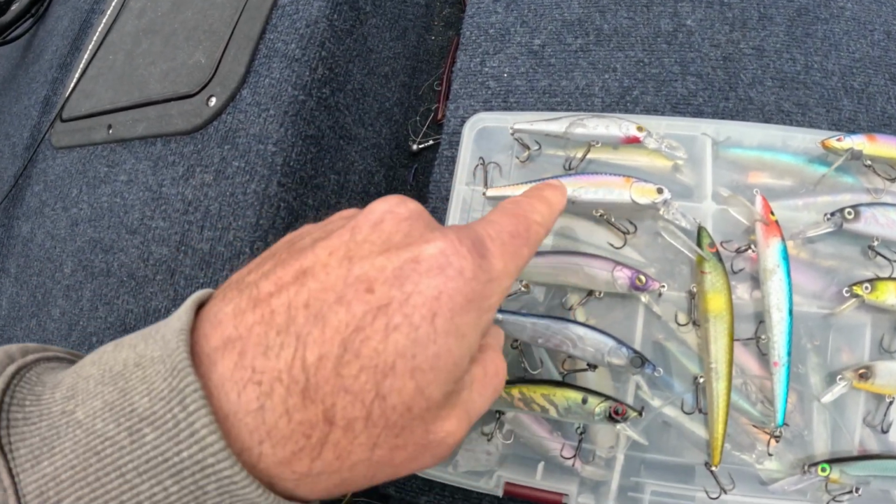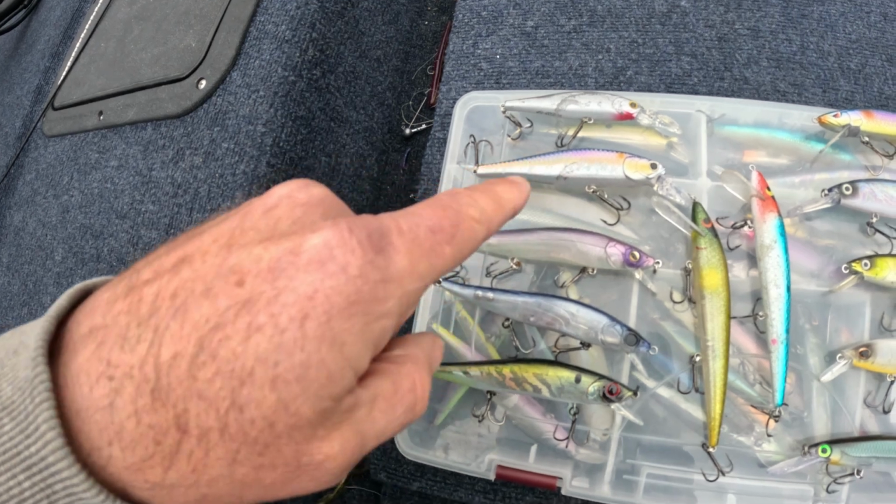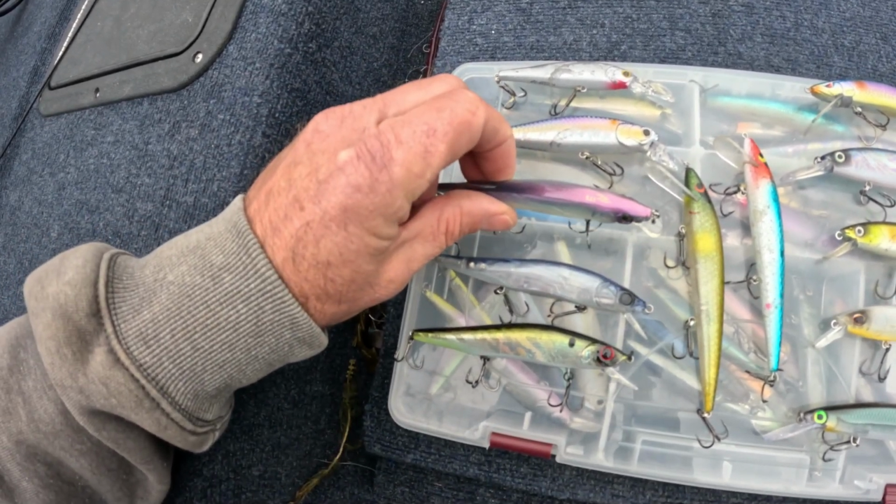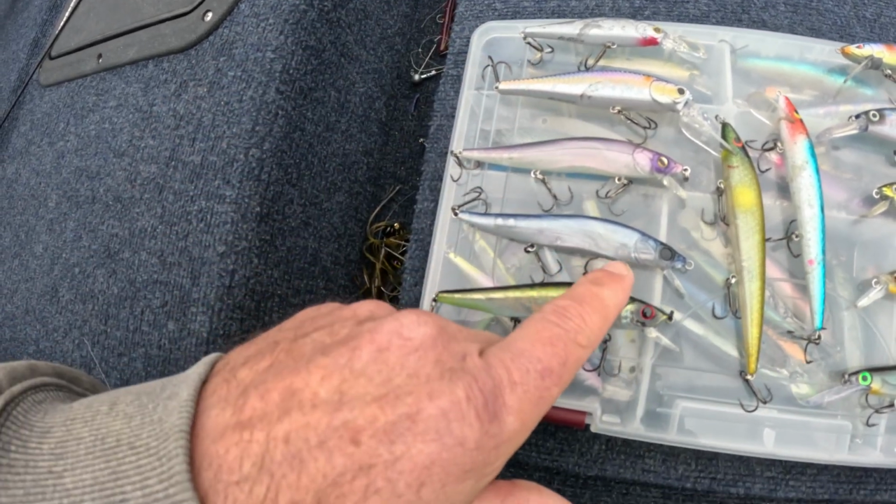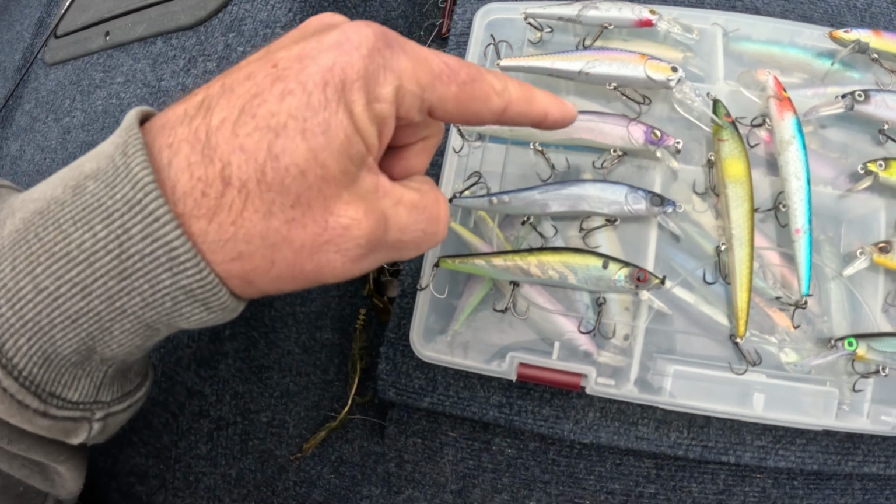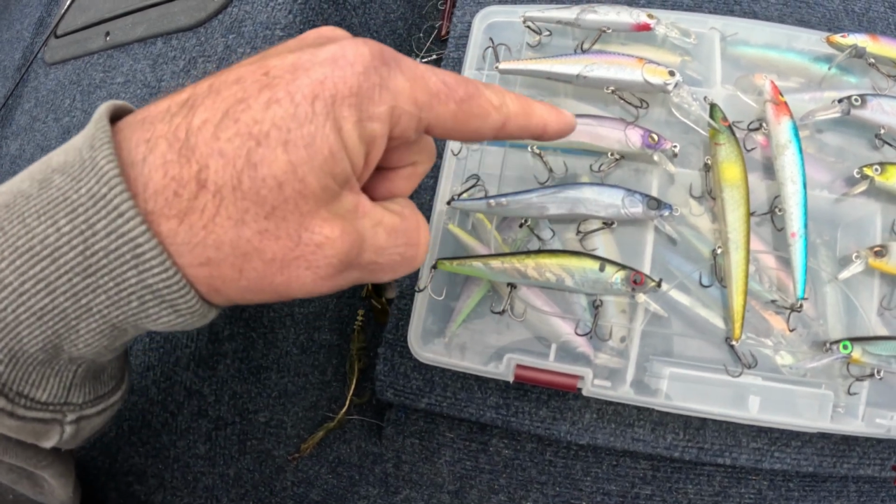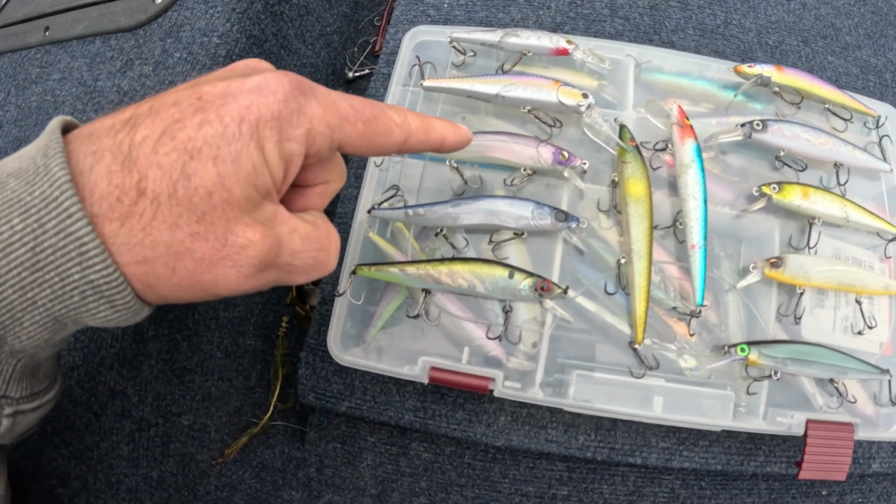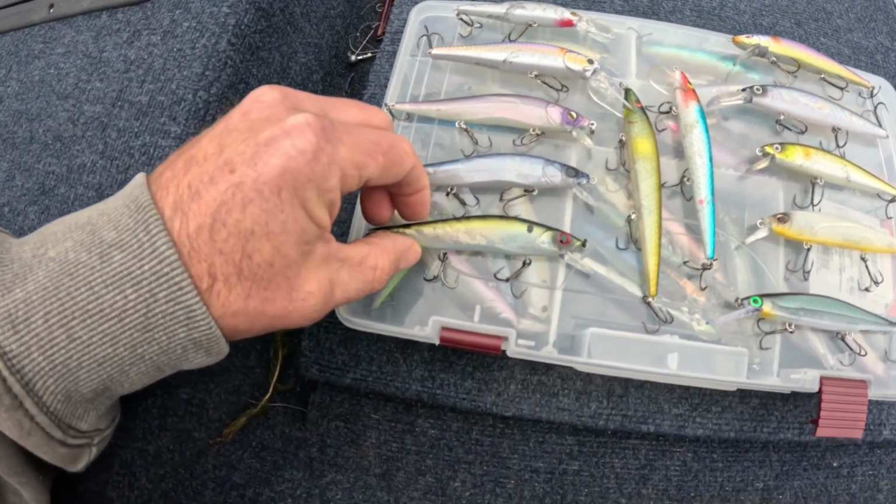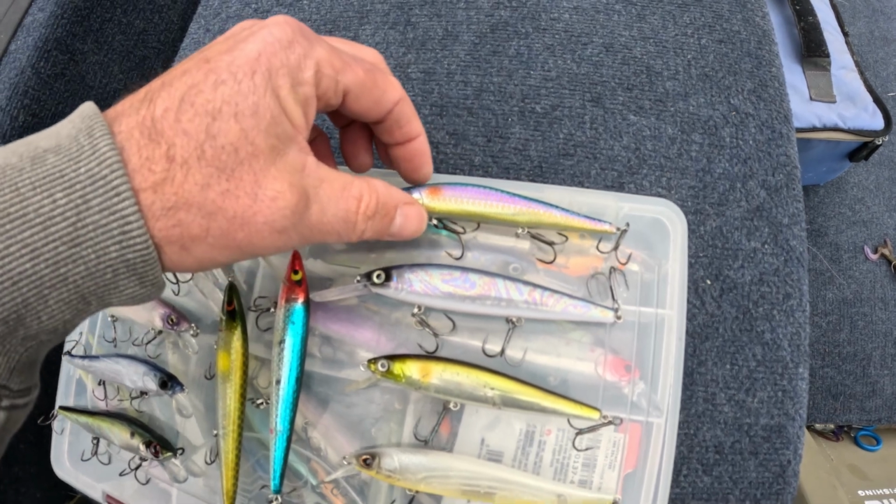Here's the Lucky Craft 100 SP. Right here, we've got the Lucky Strike RC sticks. Got the ever popular Vision 110 by Megabass. These are similar in profile, but the guts are completely different. It's a different jerk bait. Right here we've got the Sixth Sense Provoke. We have the Spro McStick.